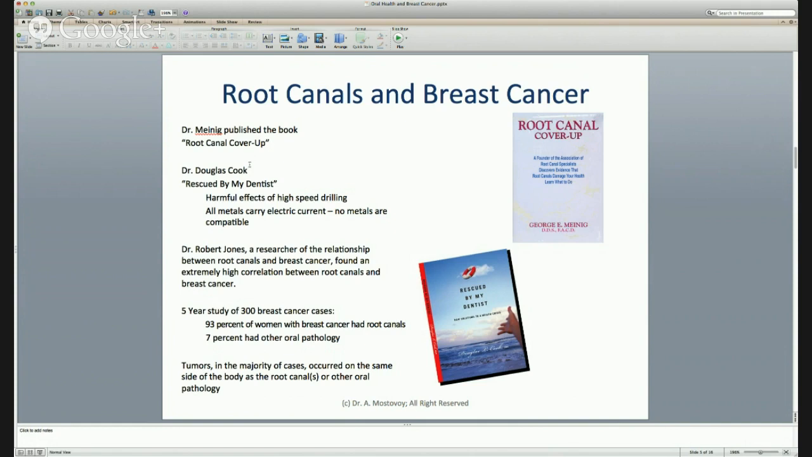Dentists know that heat, of course, damages the teeth, and they will spray cold water in that particular area. However, that's not going to help much. It may not be an immediate thing, but definitely that jeopardizes a lot of tooth health. Also, what Dr. Cook has mentioned is that there is no metal in the human body that is safe. All metals are, of course, conducting electric currents, and they are going to affect that grid.